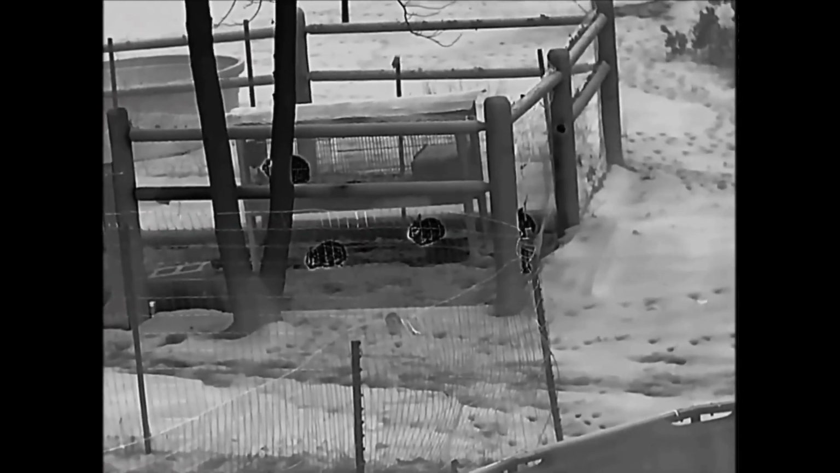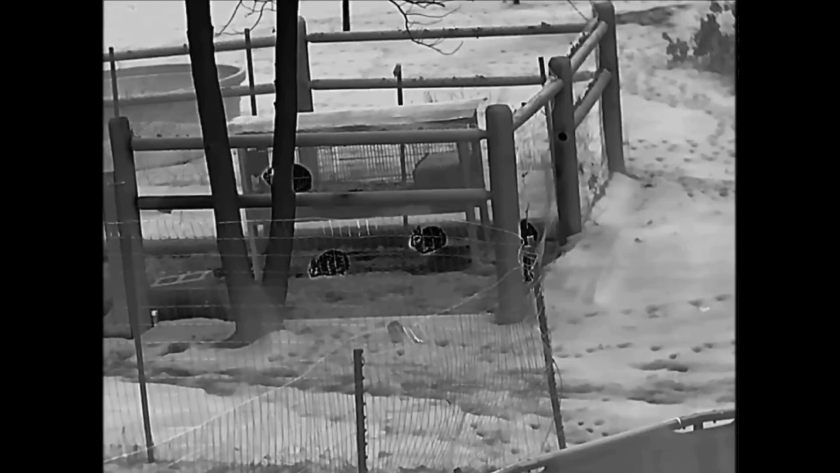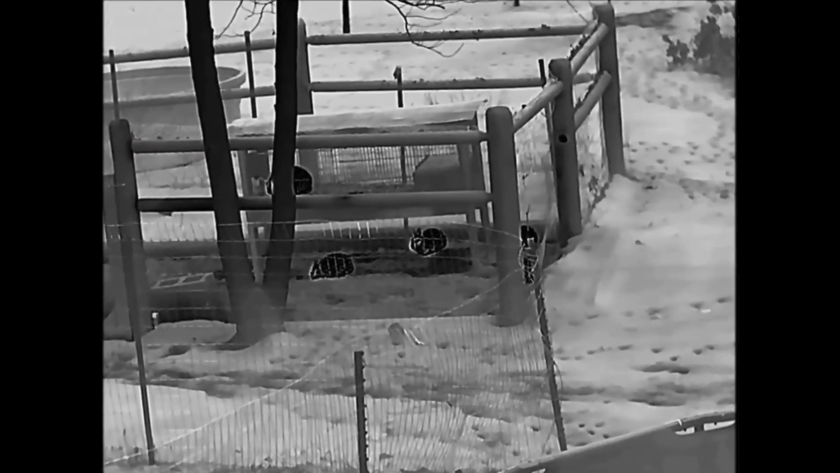So, this particular model has a 1 power, 2 power, 4 power, and 8 power zoom. And I'll show you here in a minute, but there you go. Zooming on the rabbit, there's 2, there's 4, and there's 8 power. It pixelates, of course, because you're zooming in, but that is still really clear for an 8 power zoom. So going through the different color palettes, red hot.